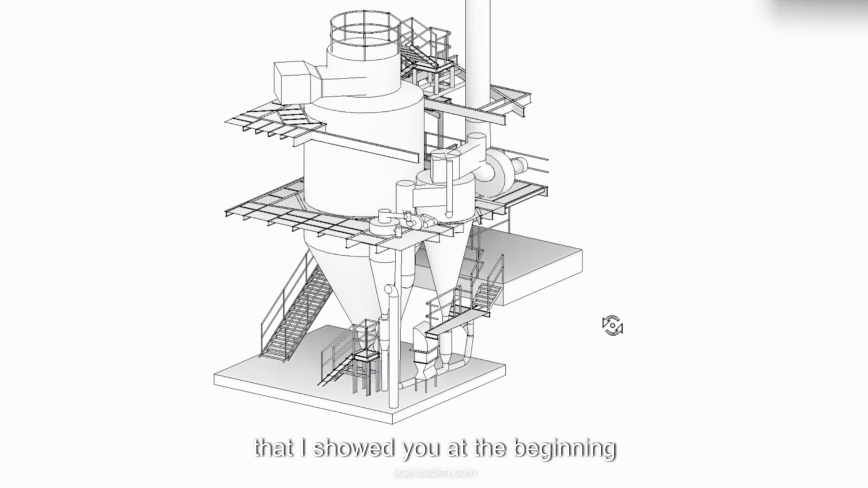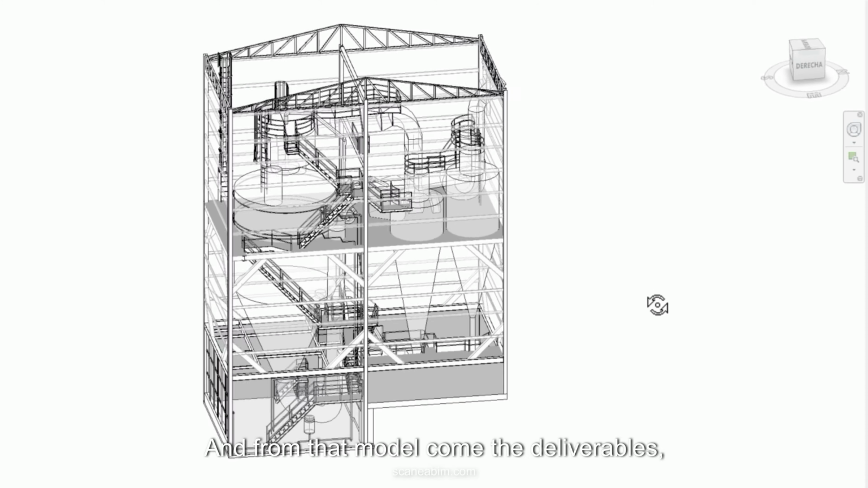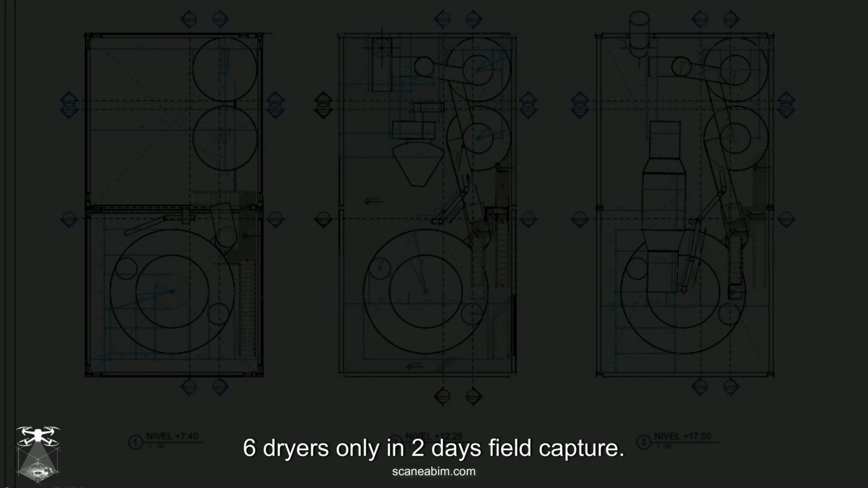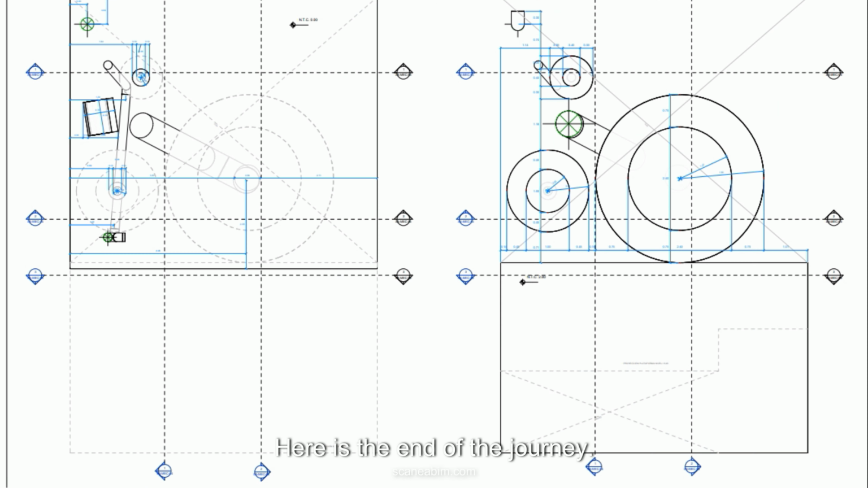And these are the models of the first 3 point clouds that I showed you at the beginning. From that model come the deliverables: floor plans, sections and 3D views. 6 dryers with only 2 days of field capture. Here's the end of the journey.